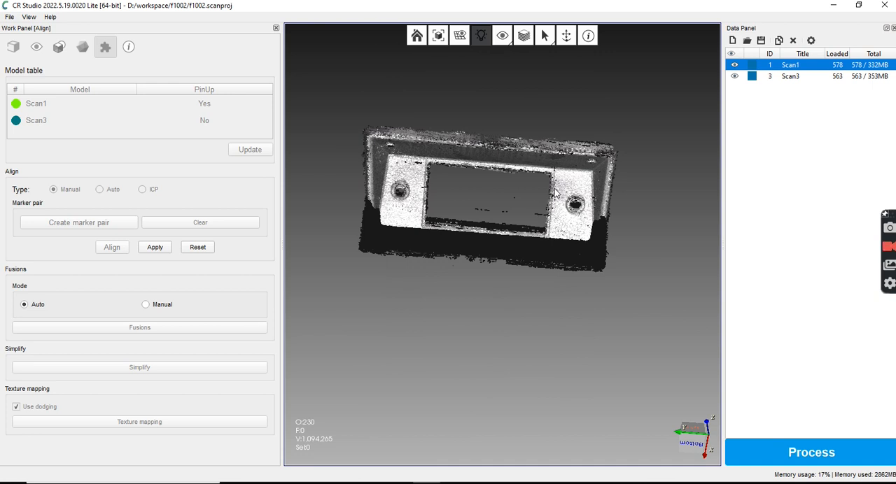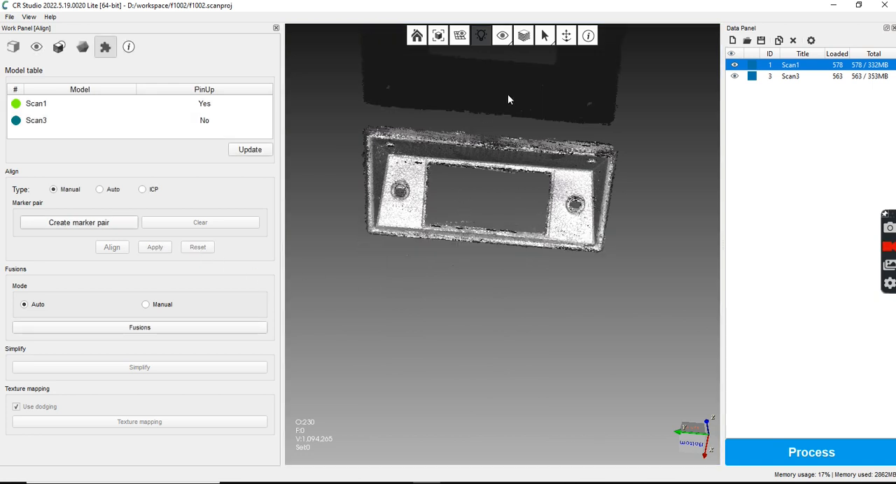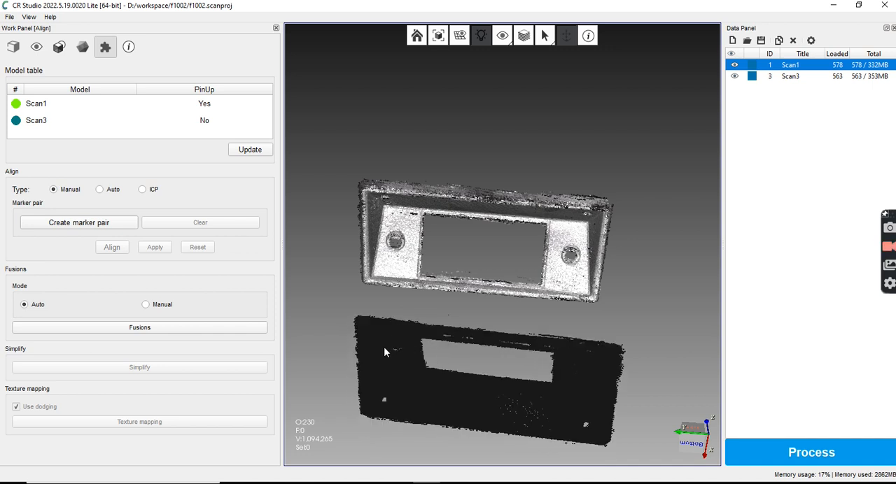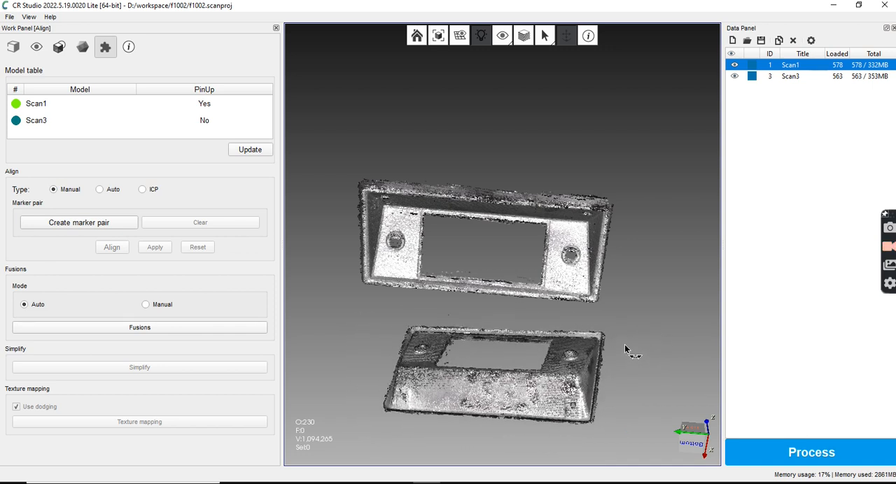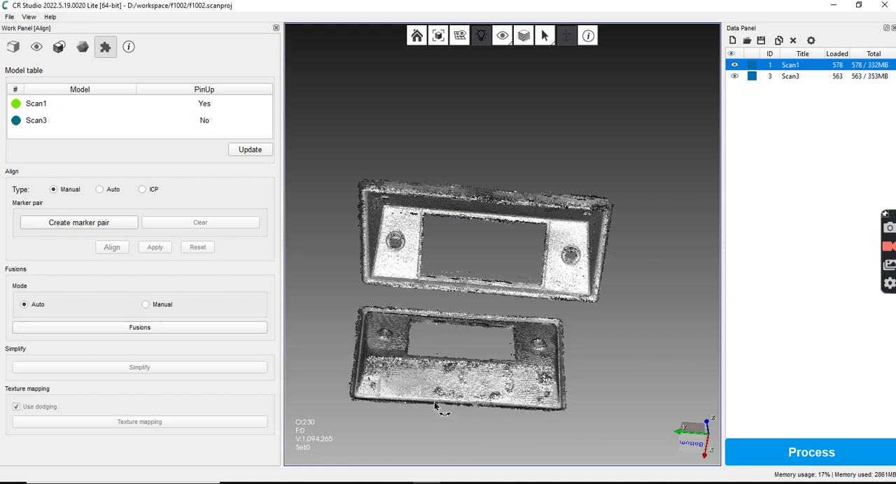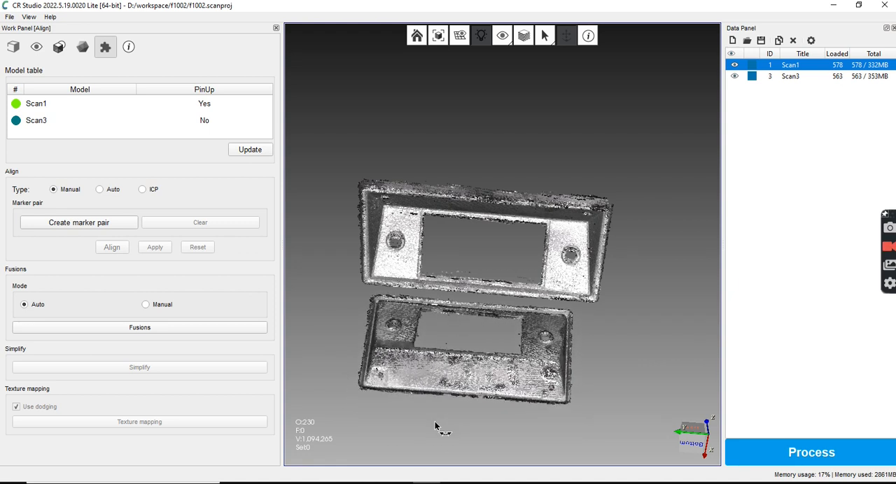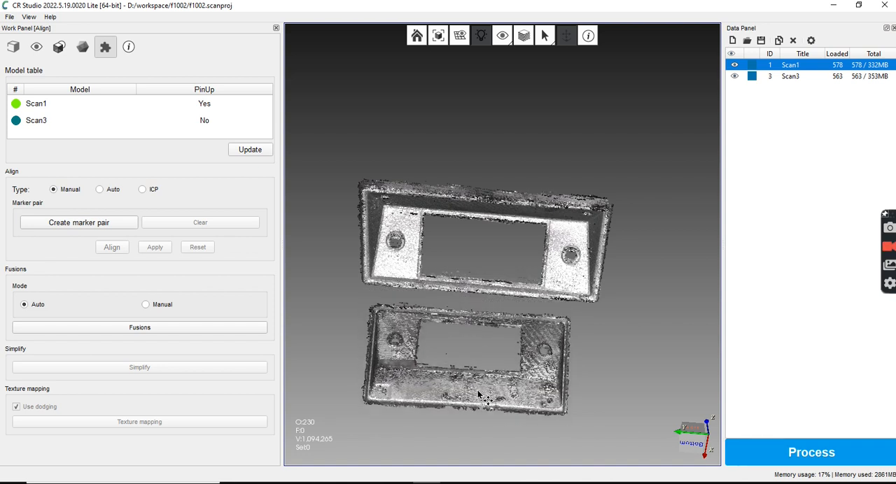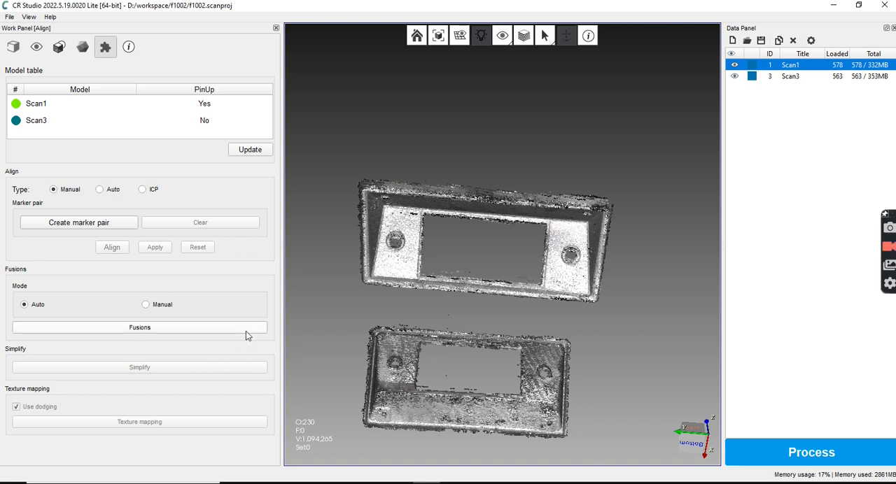Out of phase. Alright, so let's reset this guy. Let's see if I can't just put them both like this. So I'm not getting completely confused. Okay. So this is clearly the bottom. So it'd be right here. So let's create marked pair right here.